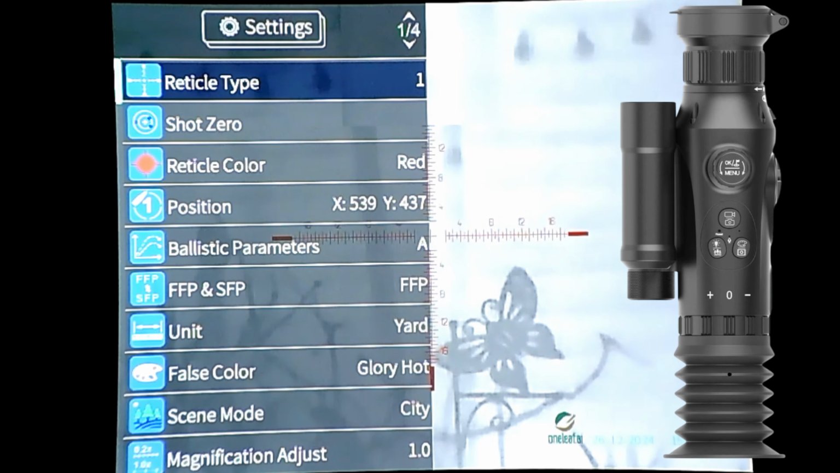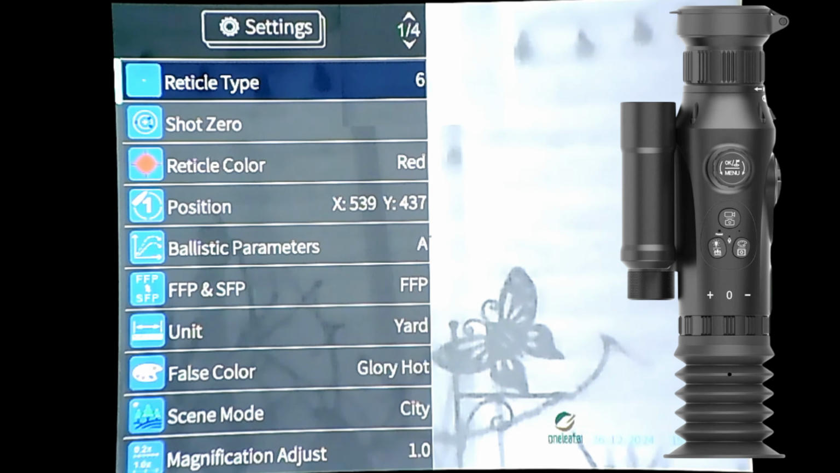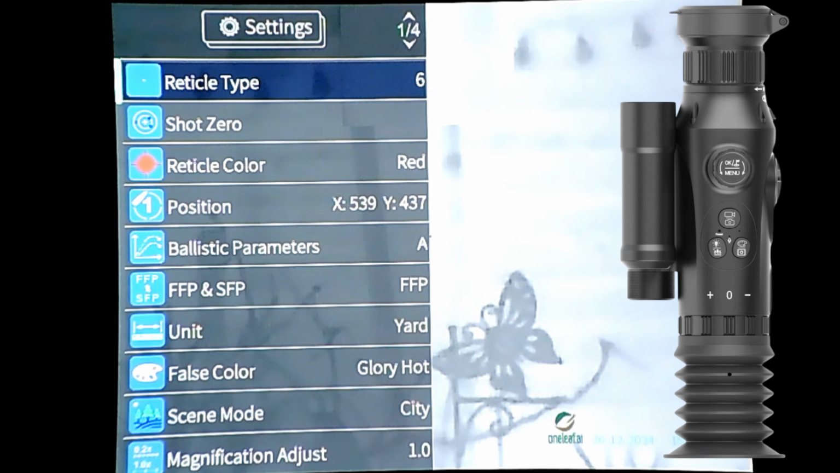So we've got a reticle type. If you give the top button a press again, you can then go down to the different reticles, and when you're happy with one, just press it again, come out of it, press it again for a long time.